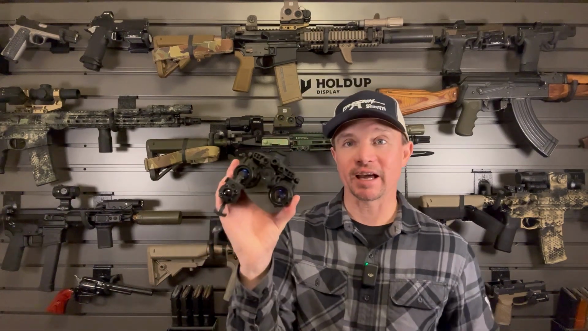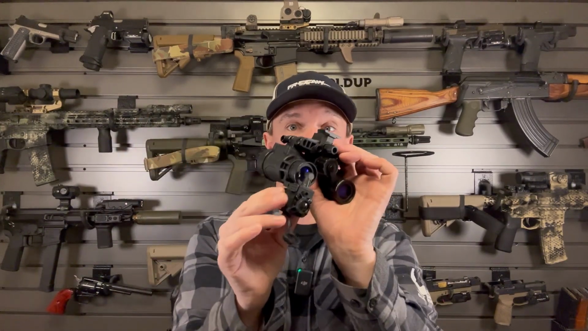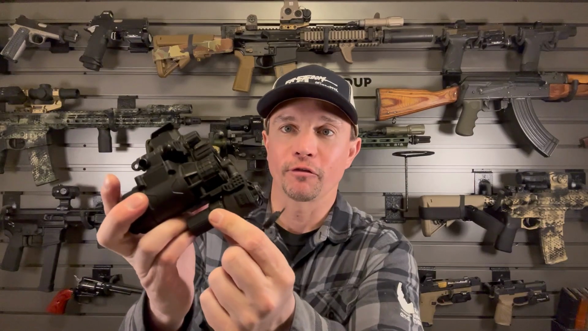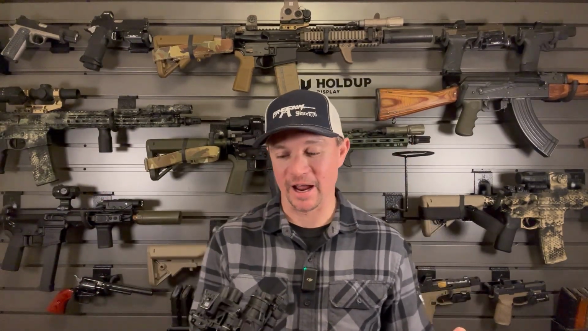And their thermal stuff just seems to be absolutely amazing technology. Ever since getting these, I've done a little bit of research on it, and it seems to be widely agreed upon by the people that have used the RIX thermals that they punch way above their price point. Now, the price point is high. We're talking over $4,000 for this little unit. I've bought cars for less than that.